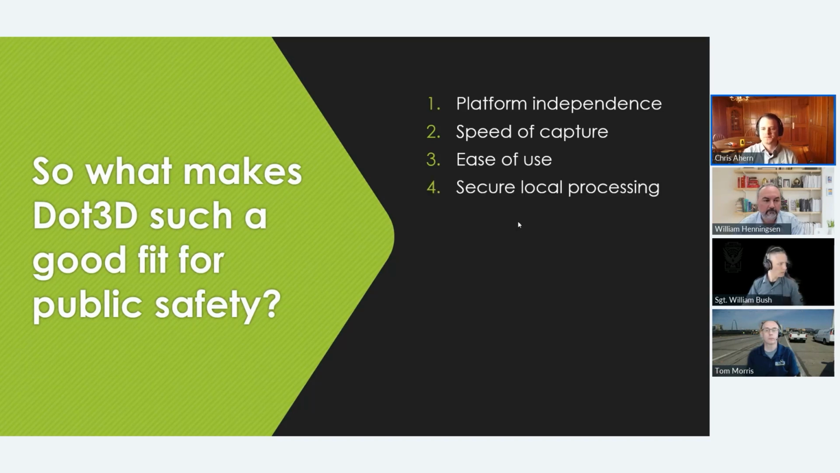Fourth, secure local processing. So this is, of course, critically important to chain of evidence and something we do pride ourselves in. Everything we do is local. There is no requirement of internet connectivity in the field. There's no cloud processing required. There's no wait times for cloud processing or anything along those lines.